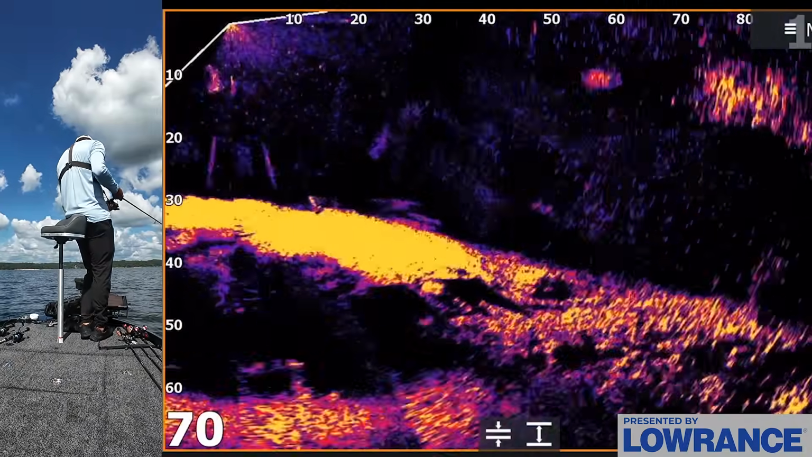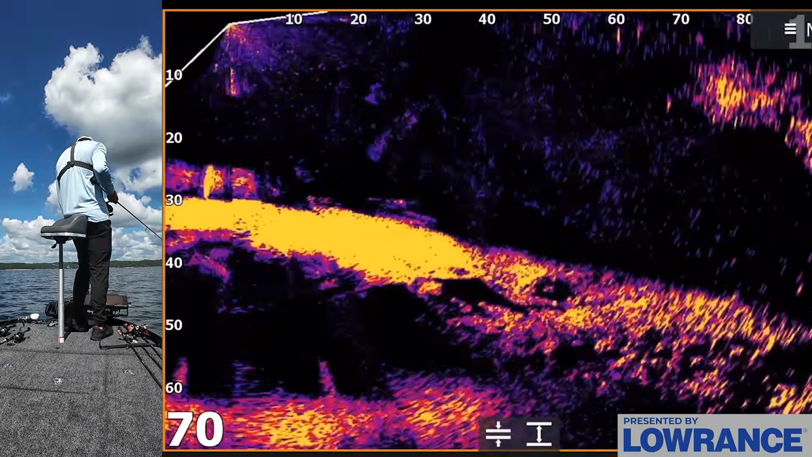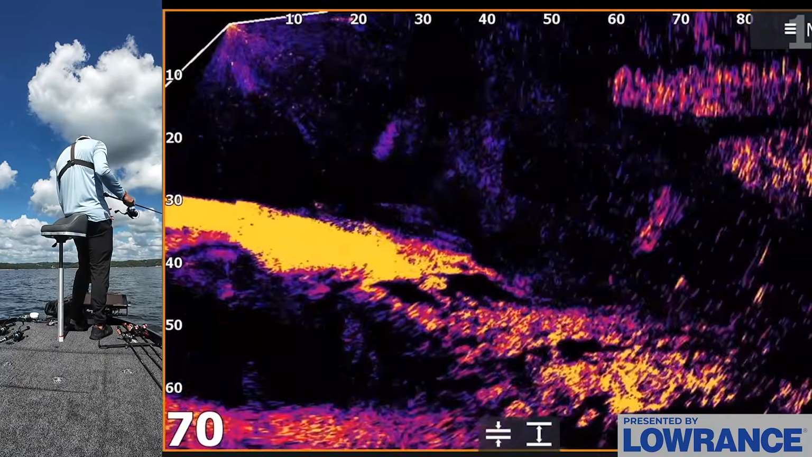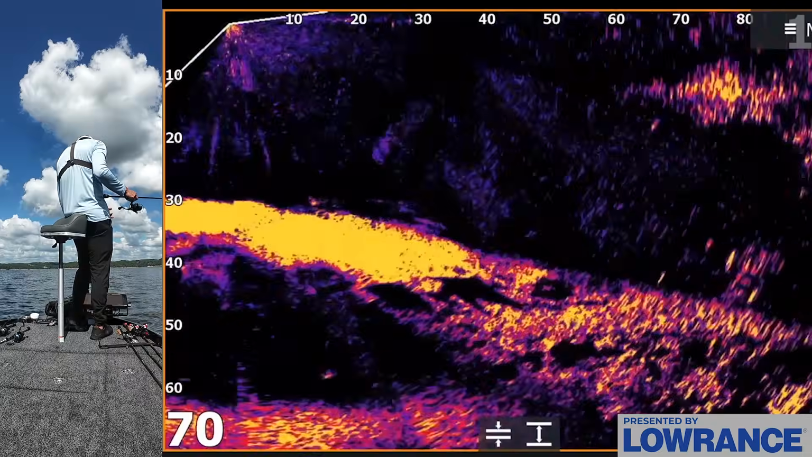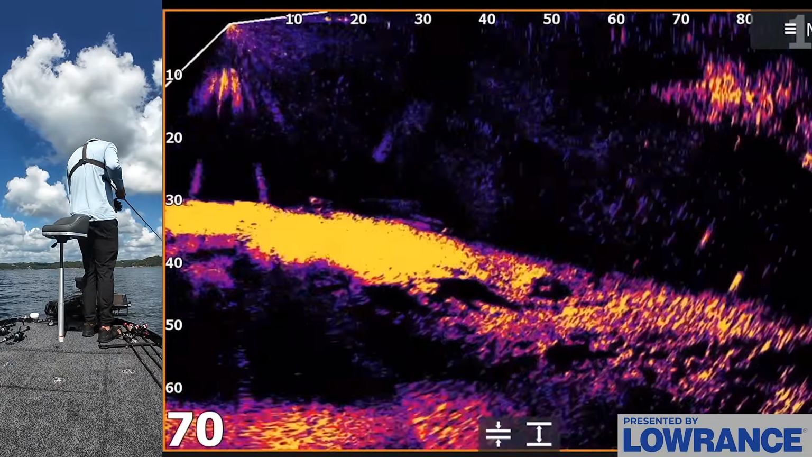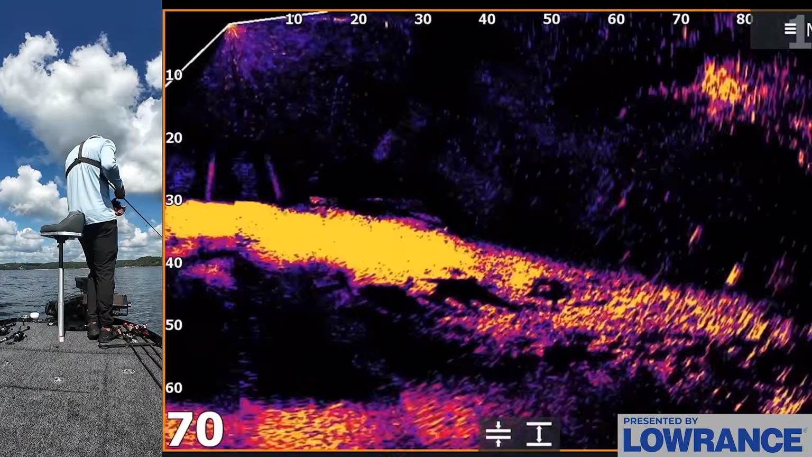Okay, we got that bait sinking down again after missing that fish. That was wild that that fish missed it and didn't get it. So many of them down in and around here. Look at them all. Bait's falling down to a bunch of them right now. It's still falling at 60.